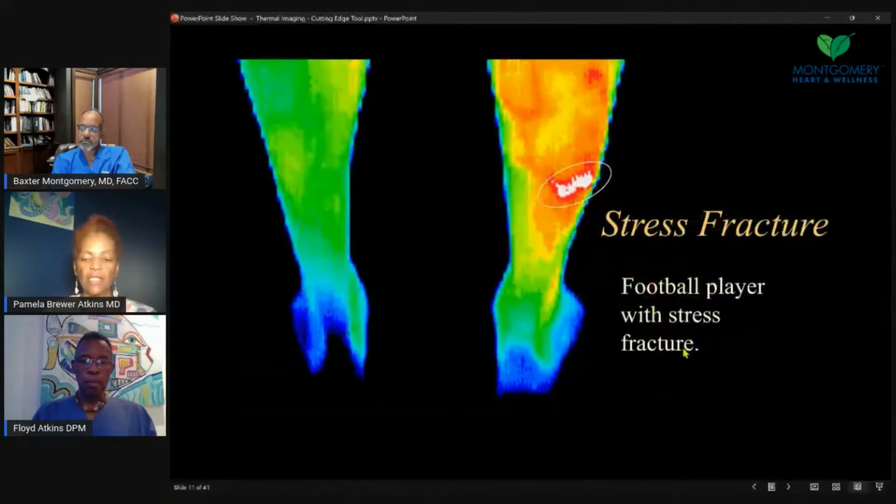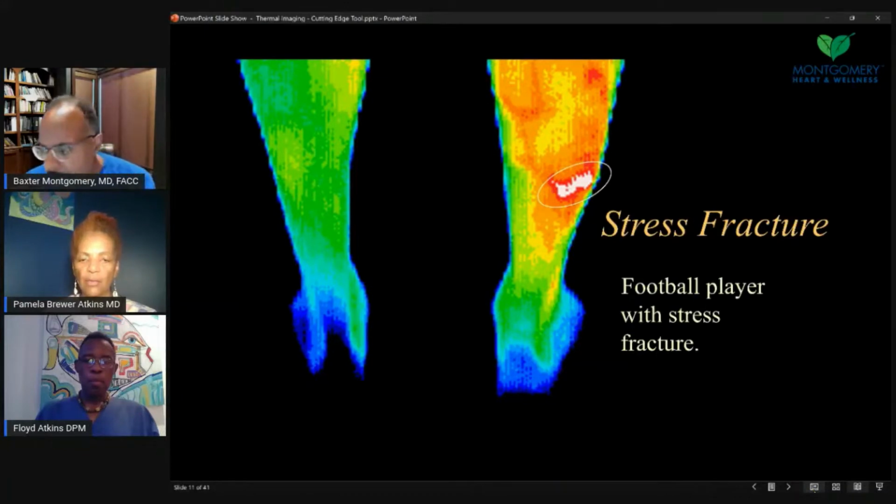Even with the extremities, we can see different things. This is evidence of a stress fracture on a football player. Many times stress fractures initially, because they're not wide open, are missed on x-ray. But this person had a persistent linear pattern there. And sometimes if they continue to have swelling and pain and they repeat the x-ray in a couple of weeks, usually it opens up and it shows a fracture.